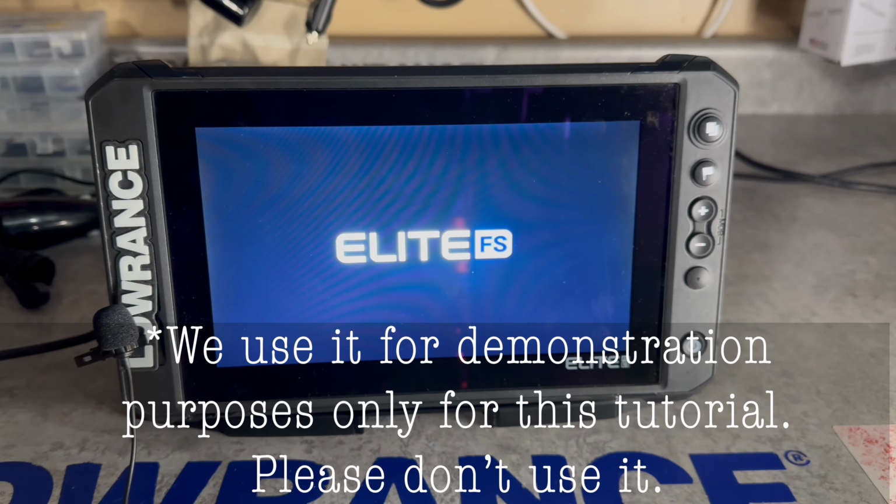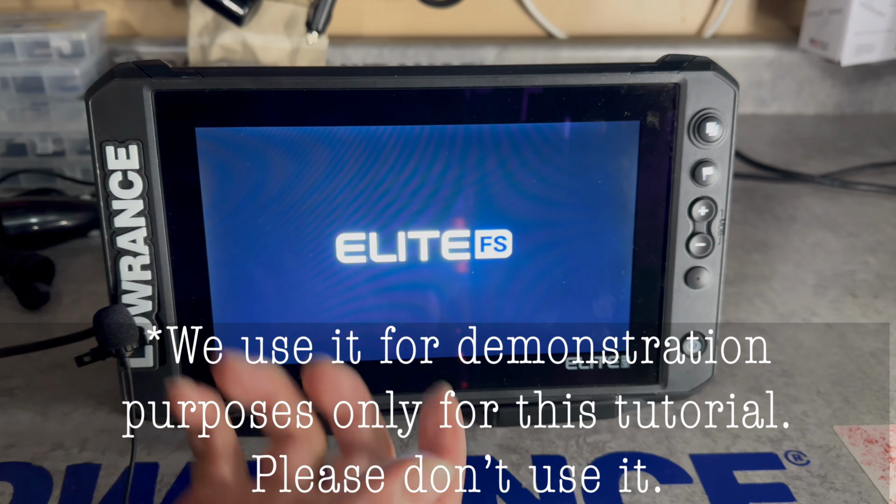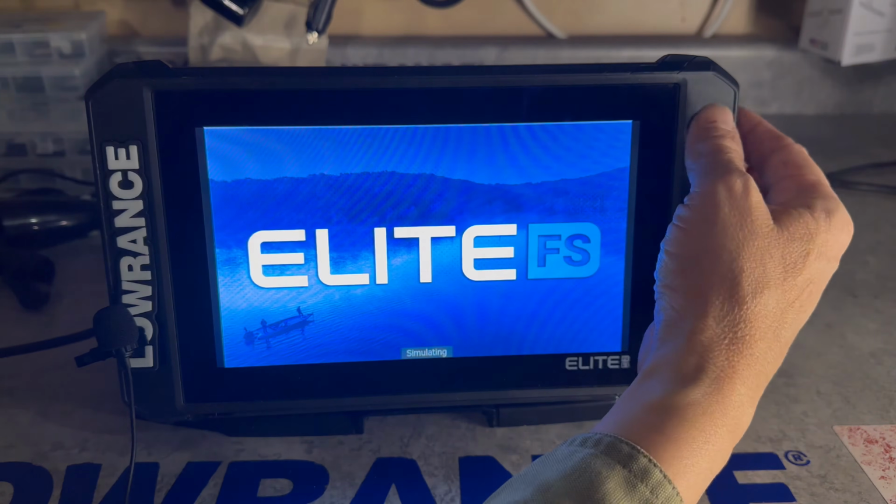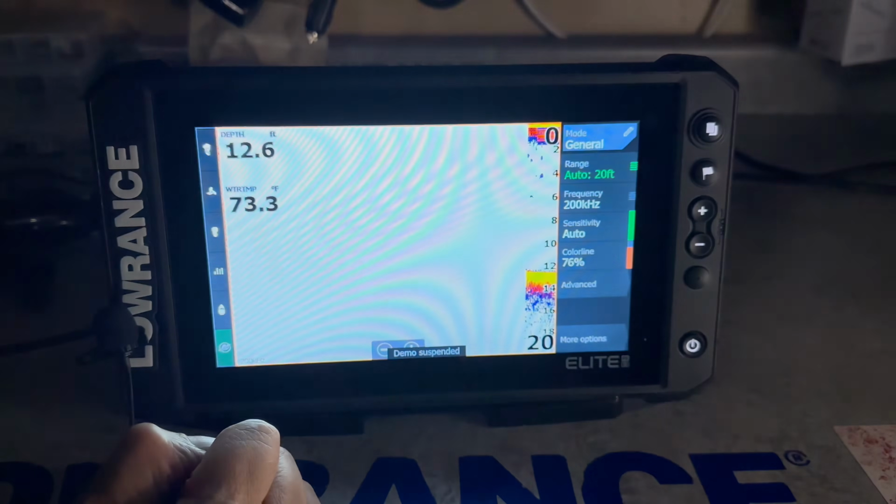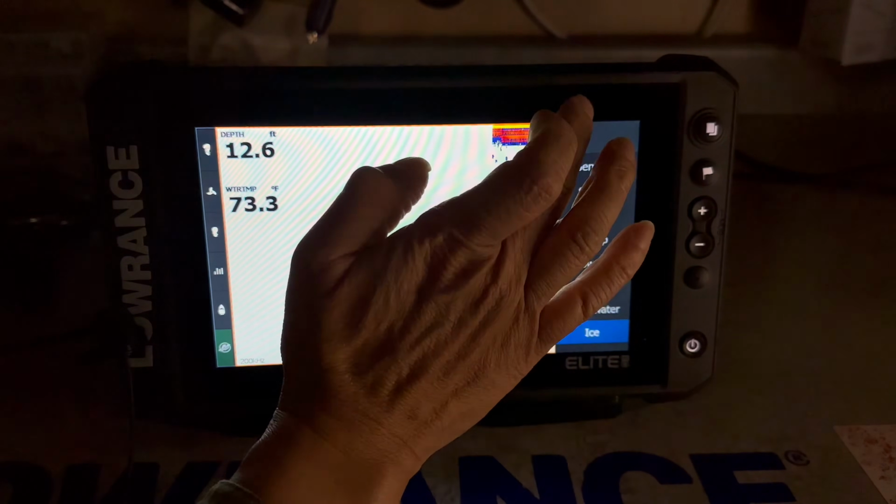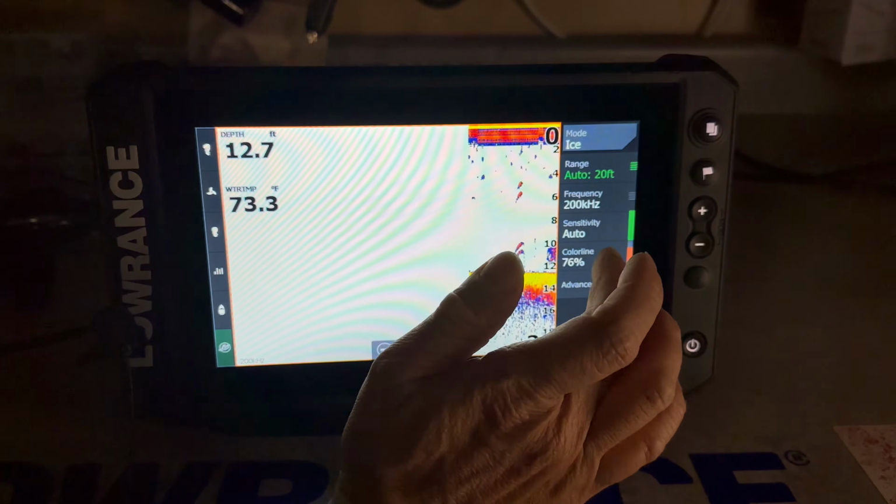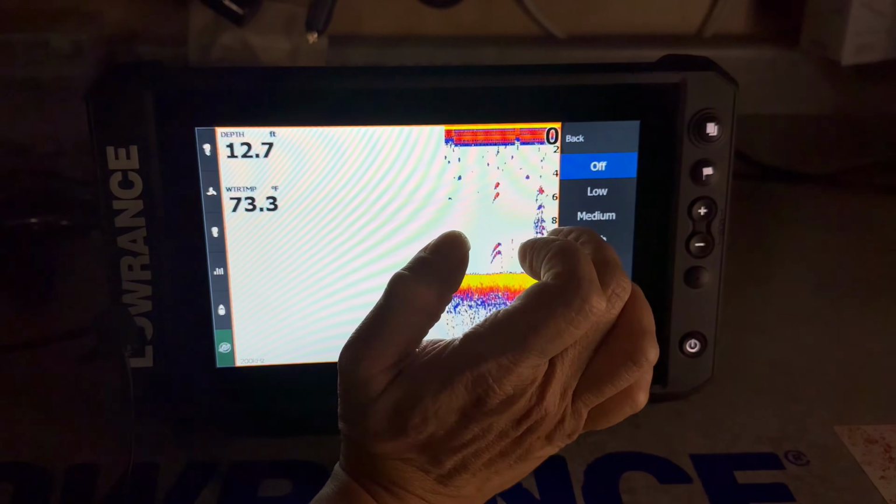So first thing we're going to do is set up the sonar properly. So now that we're demoing everything, we can explain how each feature works. So the first thing we're going to do is hit the page button. We're going to go to the fishfinder button, which is sonar. Here's the factory settings. So we go to ice mode. We now fine-tune the heck out of the cones. So we go to our advanced feature. We turn off the top filter.